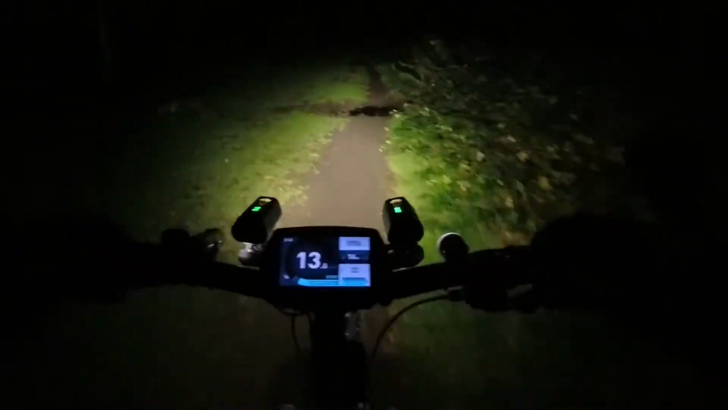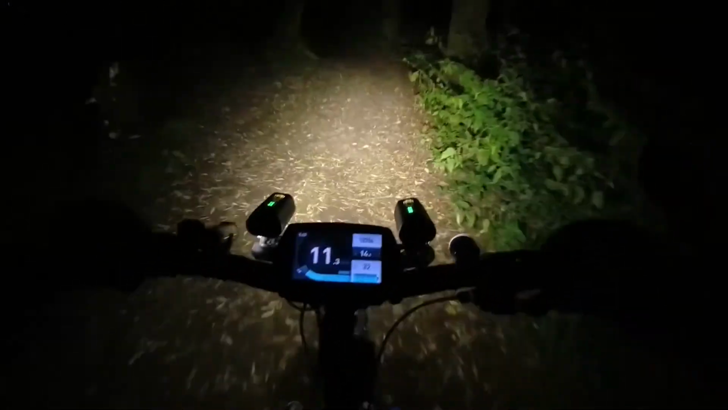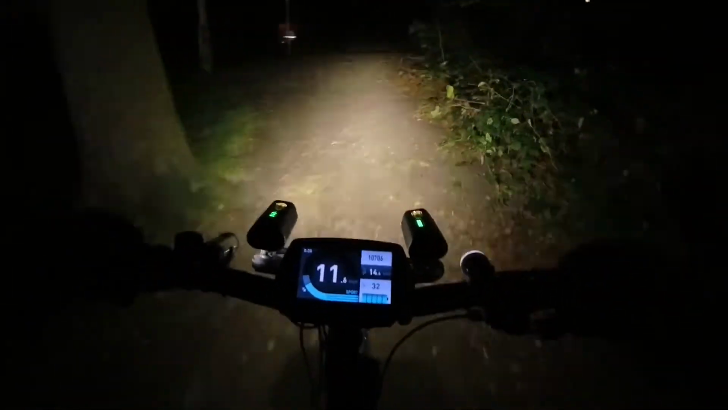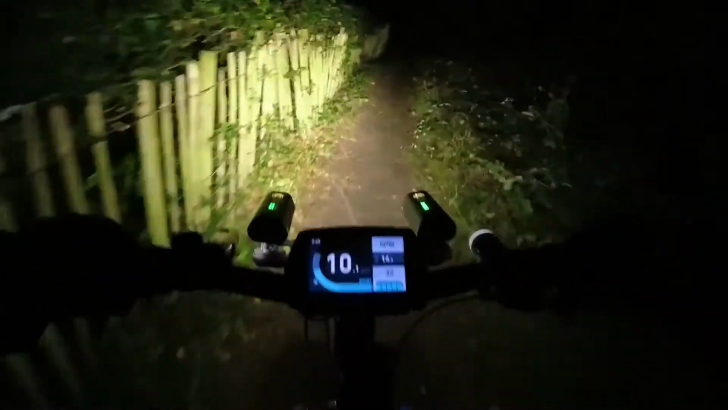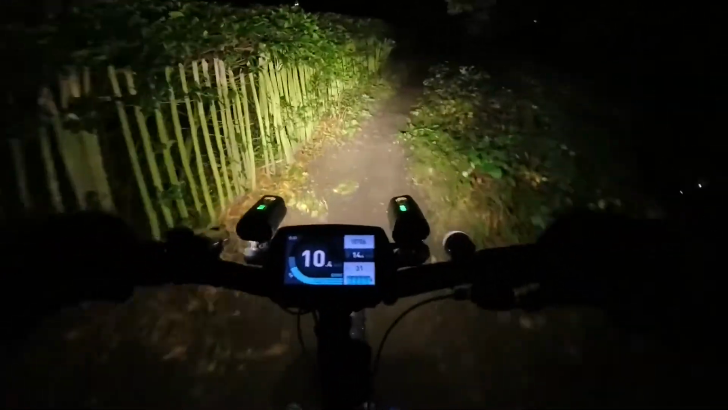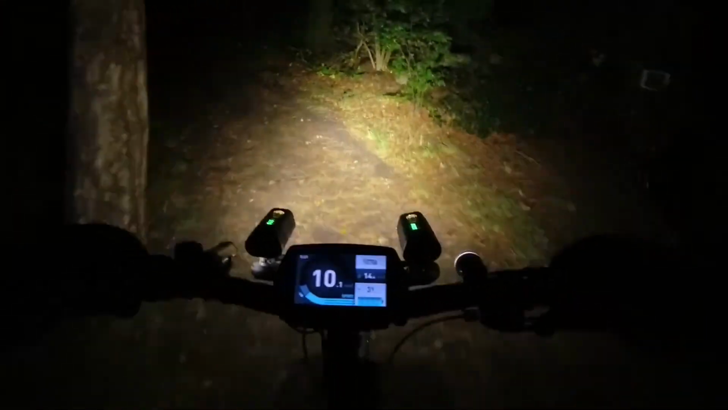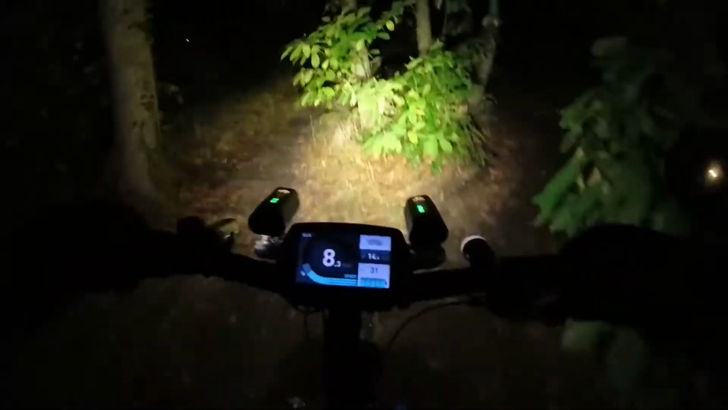Well, anyways, some of you may recognise these local trails or not recognise them because of the darkness, and not many people ride or walk these trails at night. At least I've never seen anyone. It all depends on your timing. If you're there too early or too late, you will obviously see dog walkers, etc. But I go out and about